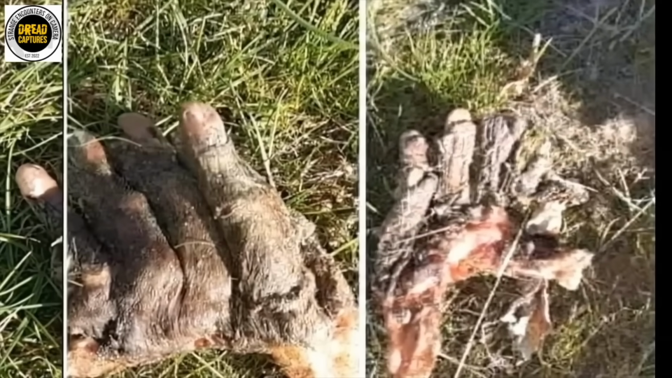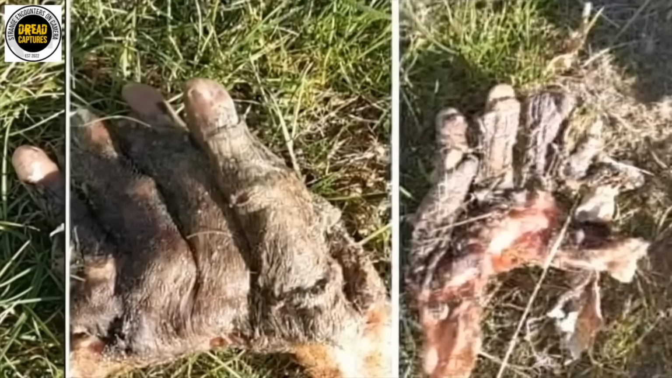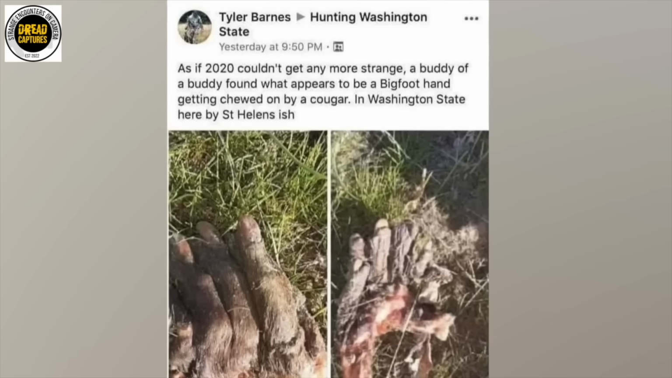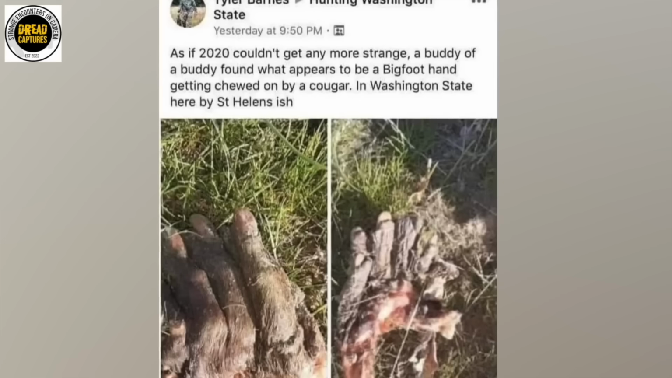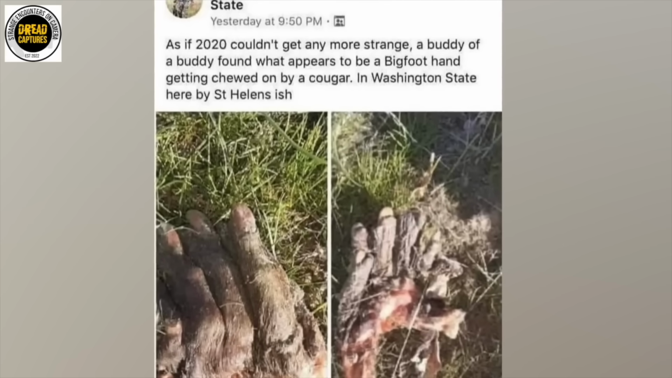A strange photo from the forest near Mount St. Helens has left many asking, did someone capture the remains of a Bigfoot hand? The image surfaced in Washington, one of the nation's biggest hotspots for Sasquatch encounters. Most people say that it looks like a bear paw or a beaver's paw, but honestly, the more you look, the less sense it makes.